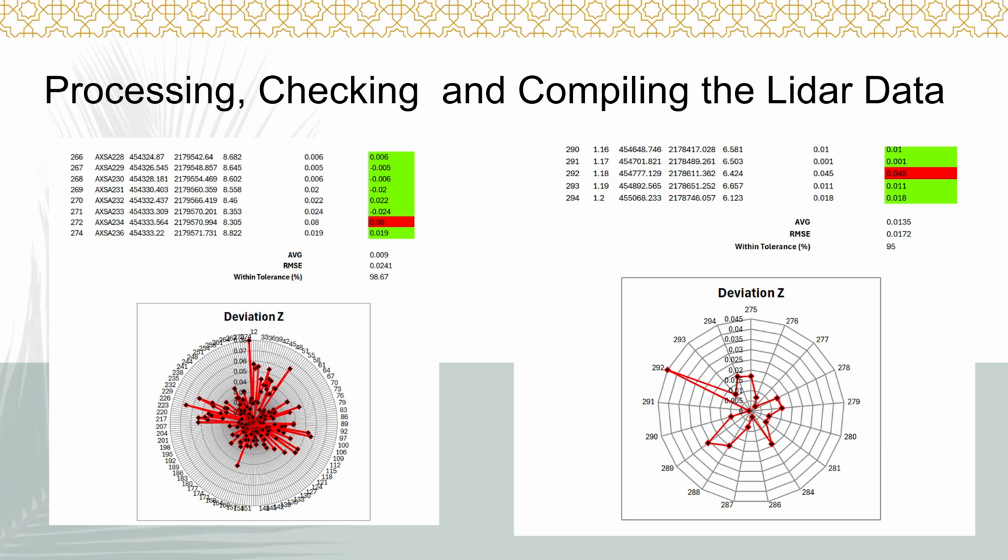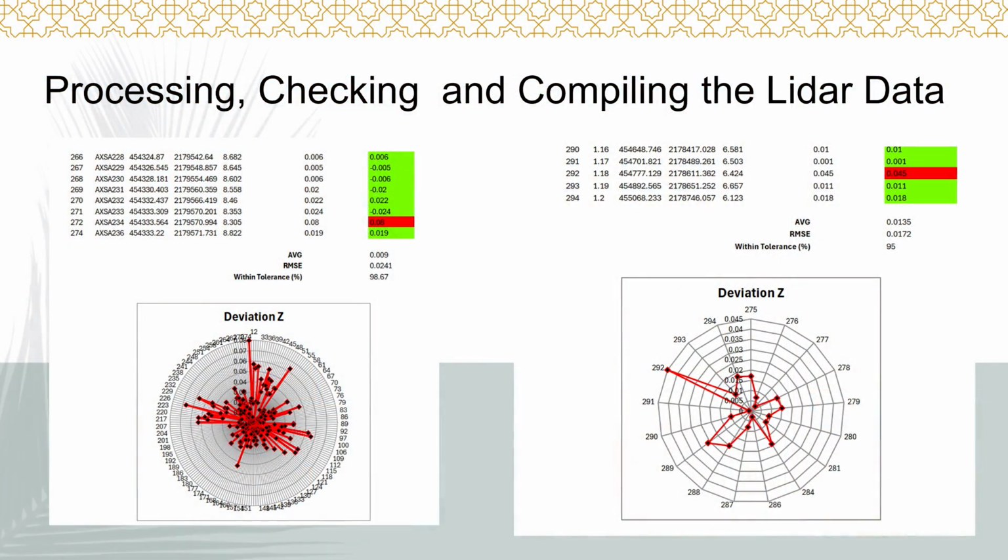The one on the left is for the aerial. There's 225 points. The largest outlier we had was 0.08 of a foot. The statistical component that we utilized to measure and validate the data is called the RMSE.